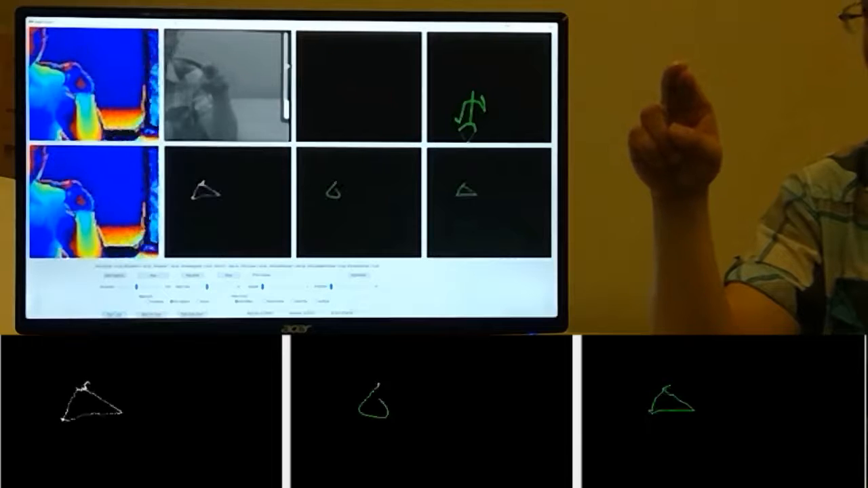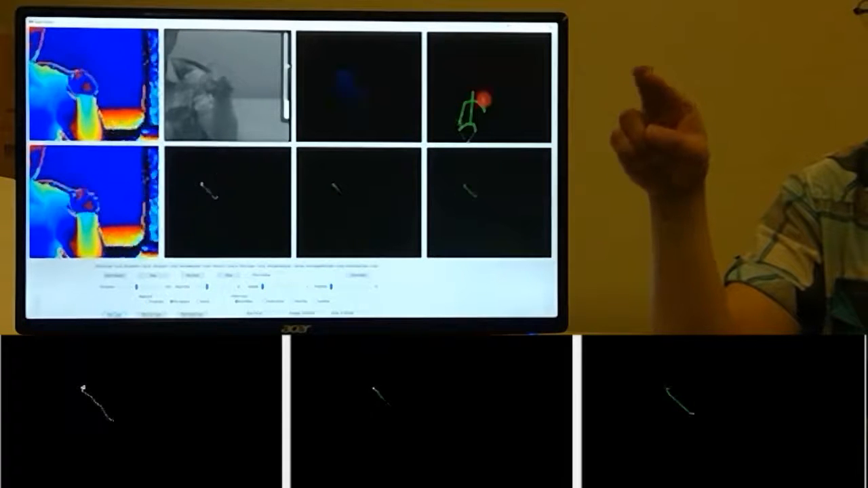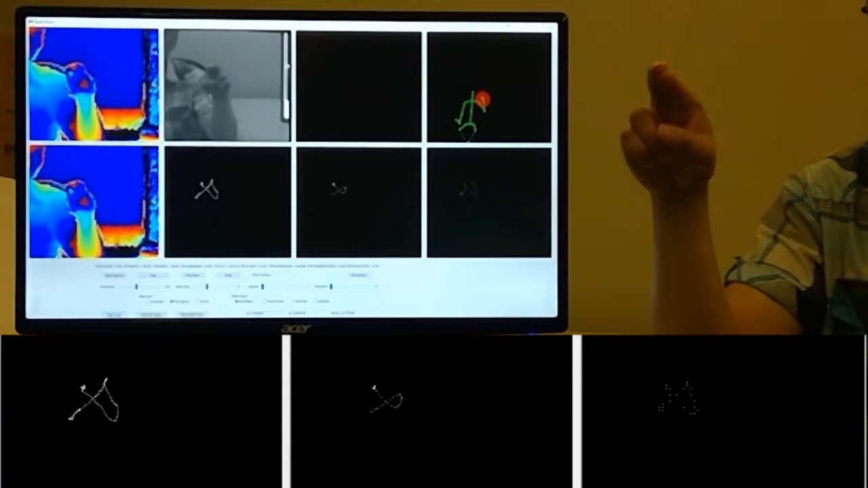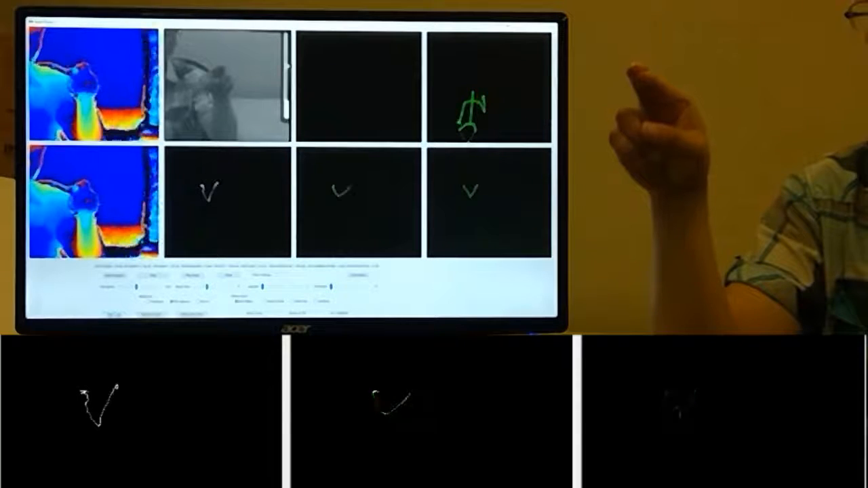Second, our high frame rate depth stream helps gesture recognition. We use a fingertip to draw simple geometries and use the $1 gesture recognizer to classify gestures. Hybrid HFR Depth makes the recognition more accurate and makes it possible to control a TV on the sofa with small gestures.